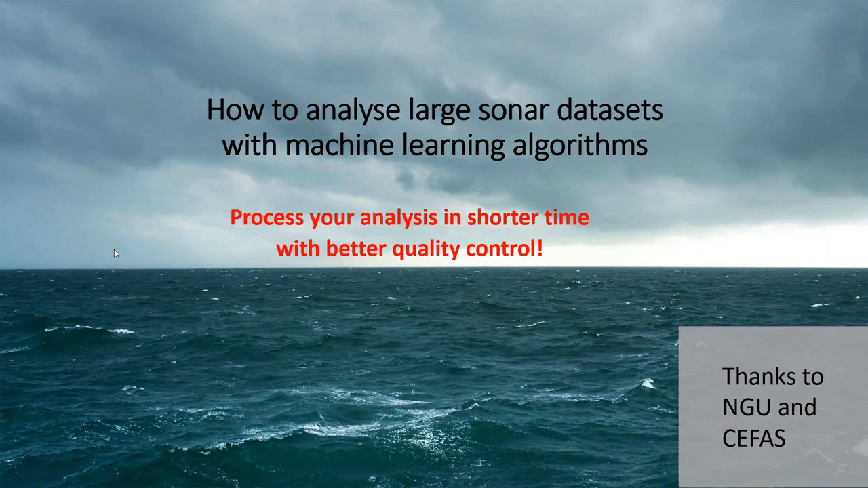This method, designed by CEFAS and Norwegian Geological Survey, TerraNor has modified and automated to utilize eCognition machine learning algorithms. And for this work, we want to thank especially Dr. Markus Diesing and senior geologist Terje Thorsnes, both now working at Norwegian Geological Survey.